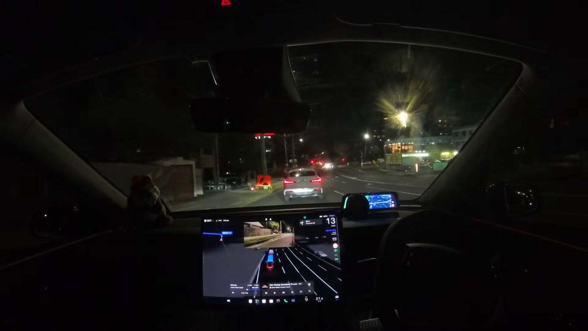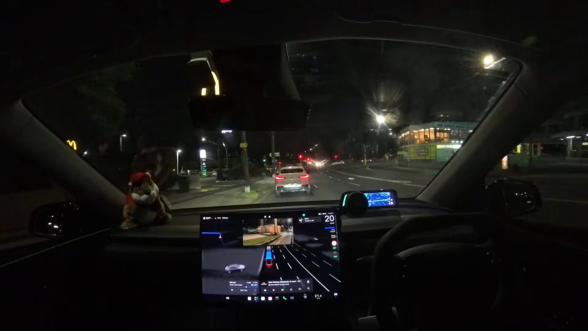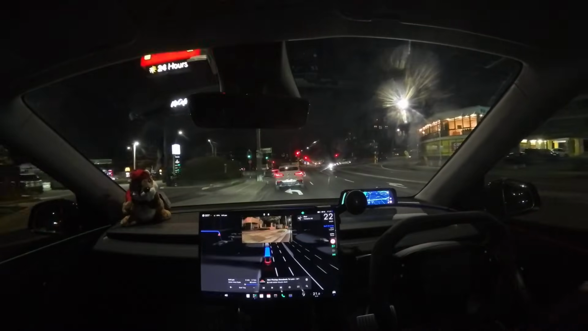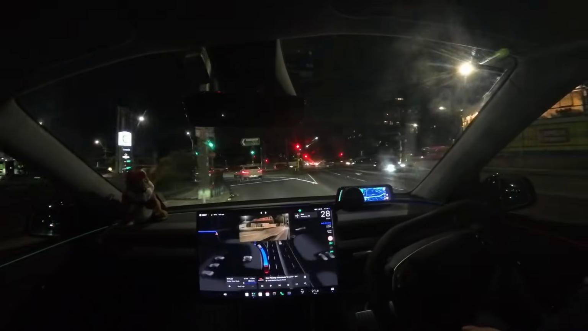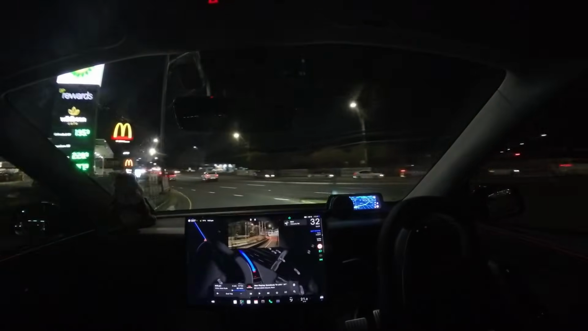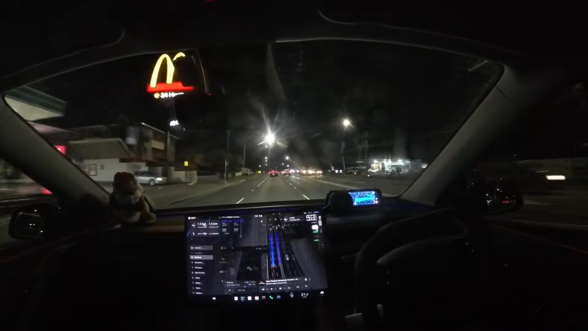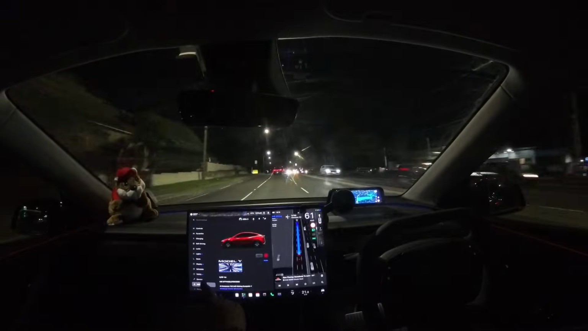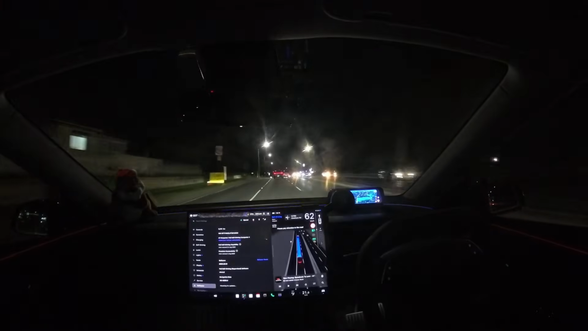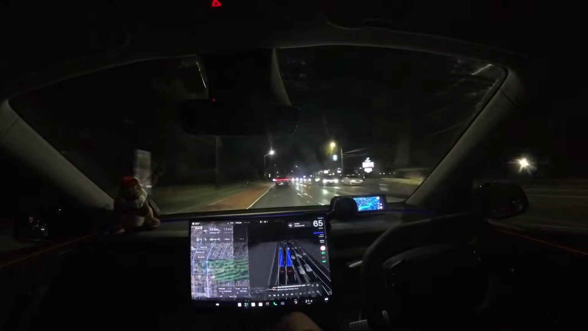The other thing, so we'll retest that again in the morning, but just going for a quick night drive, I just wanted to see how V14, it's just basically freshly installed. I believe this is now running 26/2010, so there we are.